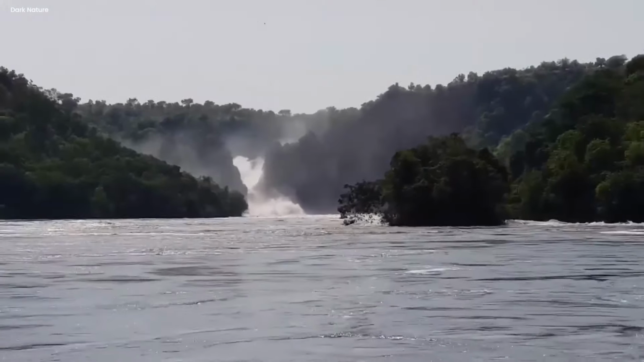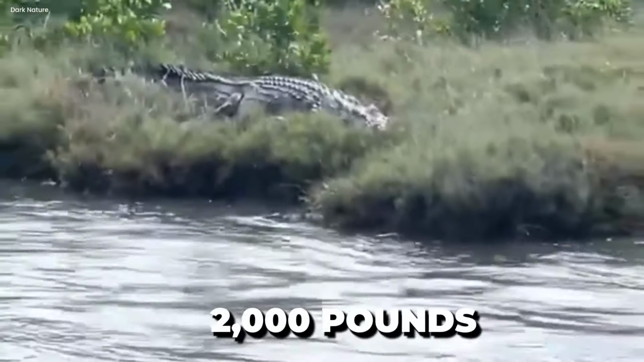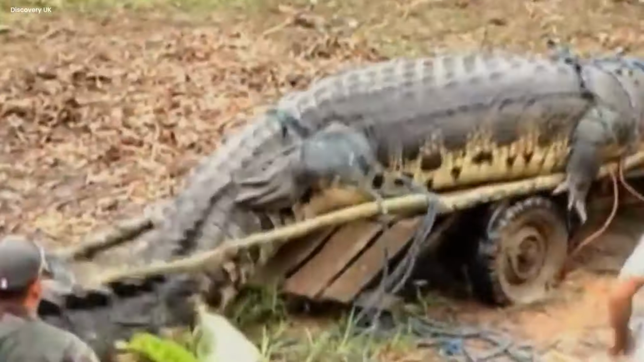A huge crocodile. In a remote part of the Philippines, villagers captured an enormous crocodile weighing about 2,000 pounds. The crocodile was believed to be around 18 feet long and had a reputation for attacking humans. Despite being tied up on a cart, the determined beast continued to struggle, causing the cart to shake under its massive weight.